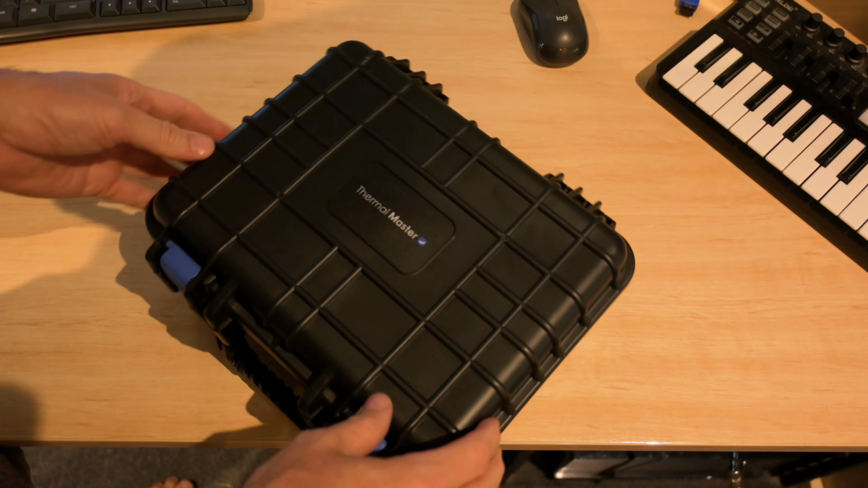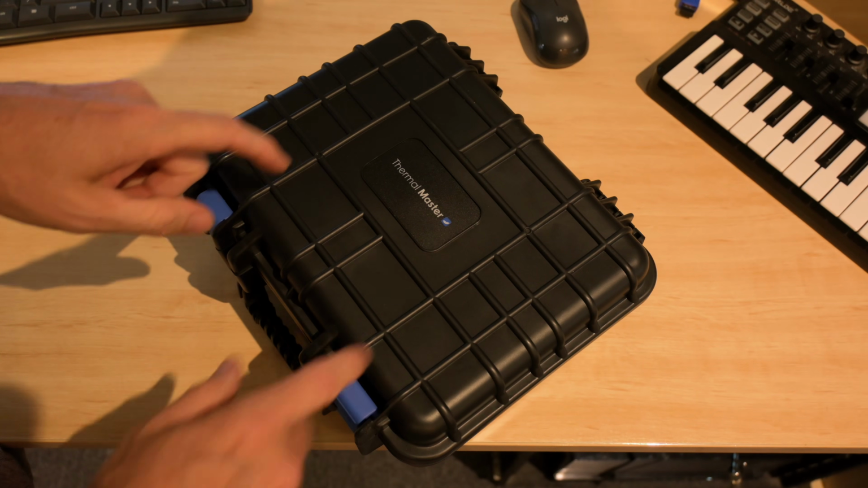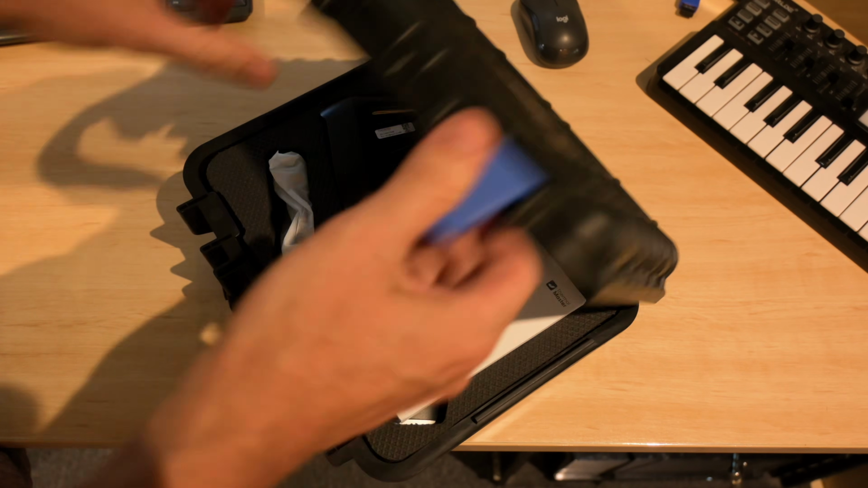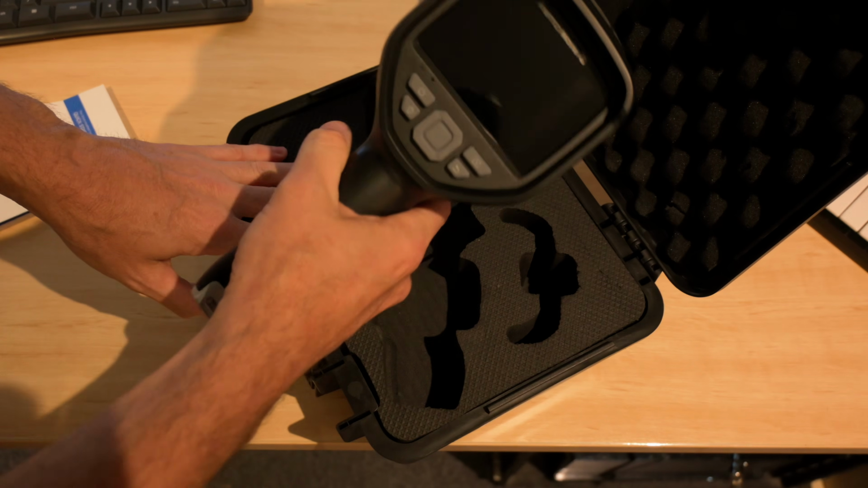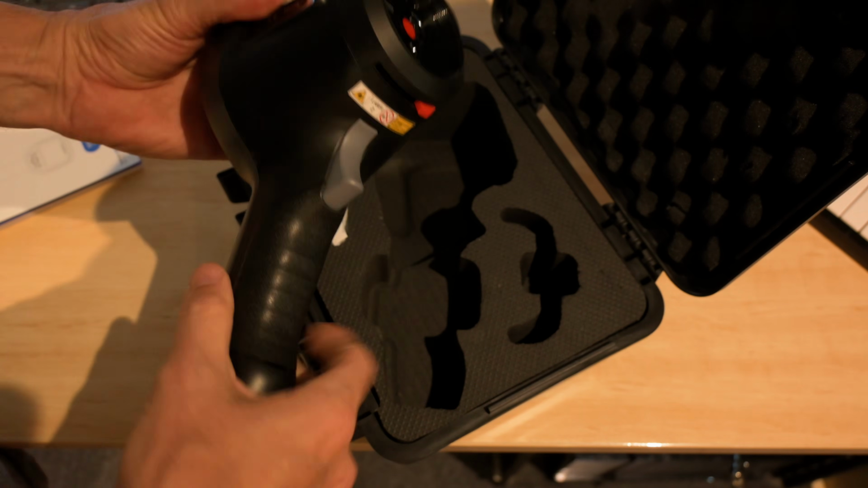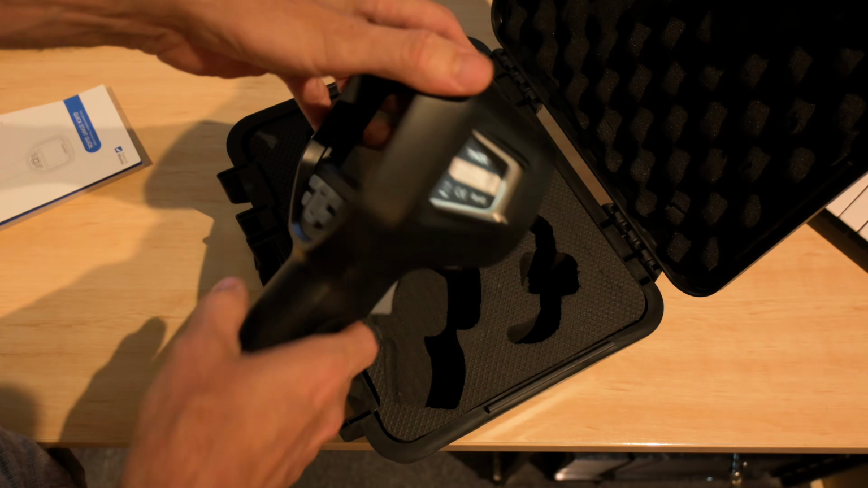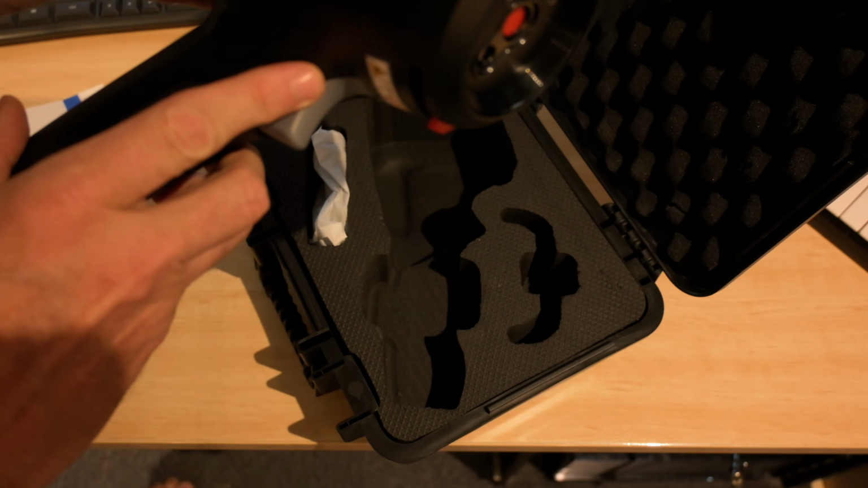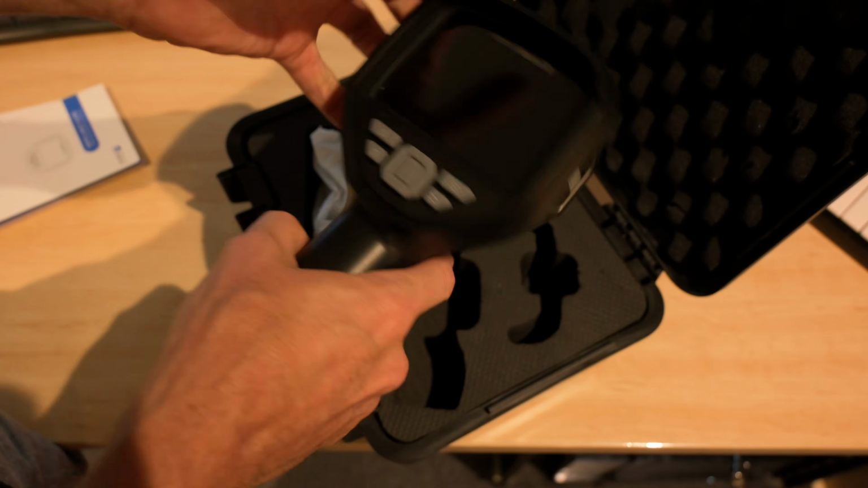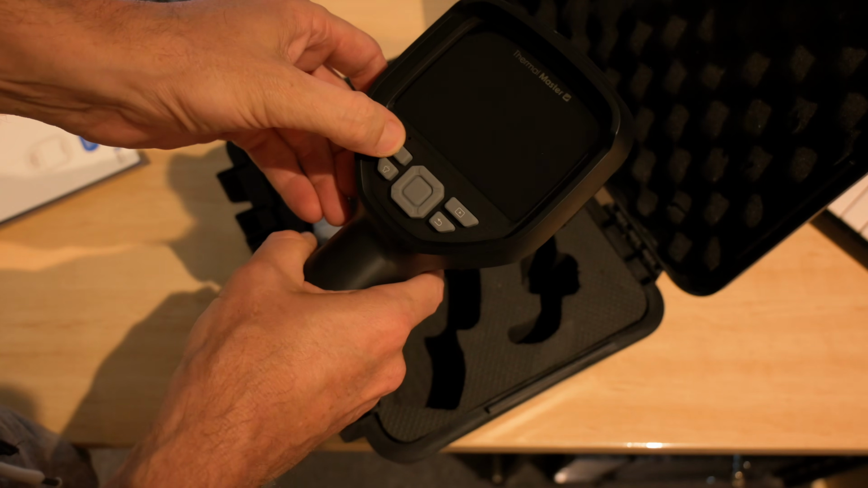If it's good, I'll let you know, and if it's bad, I'll let you know. First thing though, it's got a nice case, I'll say that much. So here it is, this Thermal Master thing. It's looking pretty decent. So I'm going to figure this out. In case you want to know the model number, it's Thor002. Let's see what happens. Power button here.